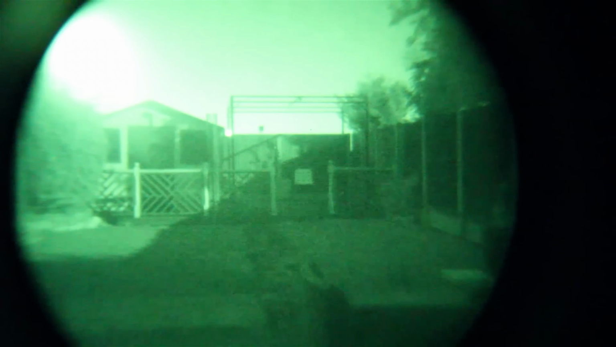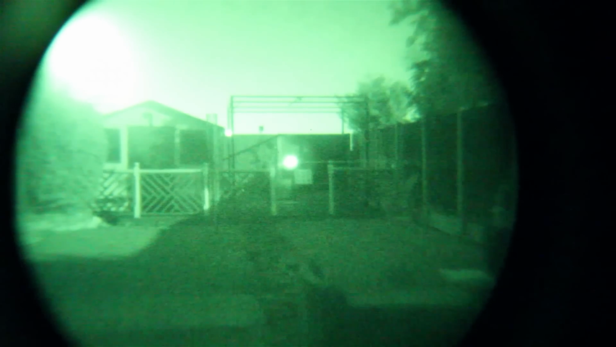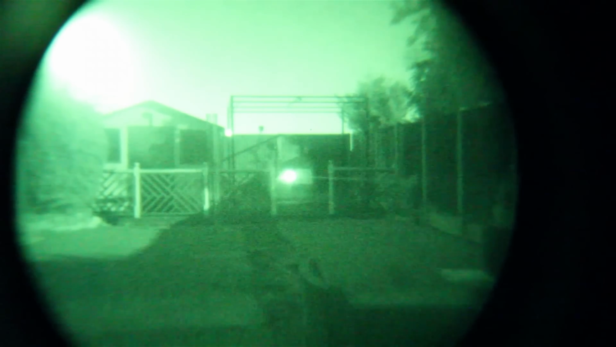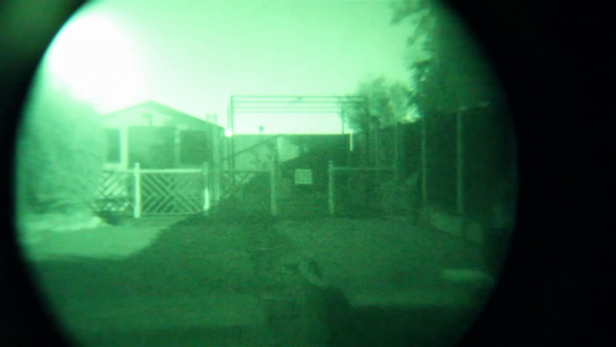I think the key thing that I use with this is the IR pointer, and I'm just going to show you an example of that now. You can see that nice bright laser all the way down to the target, and that is not visible by the eye. That is only visible through night vision, so it allows you to dial this in for accuracy on top of your weapon, and then acquire targets. You can do that quite easily with this. So as you can see, that's nice and bright down to the target.